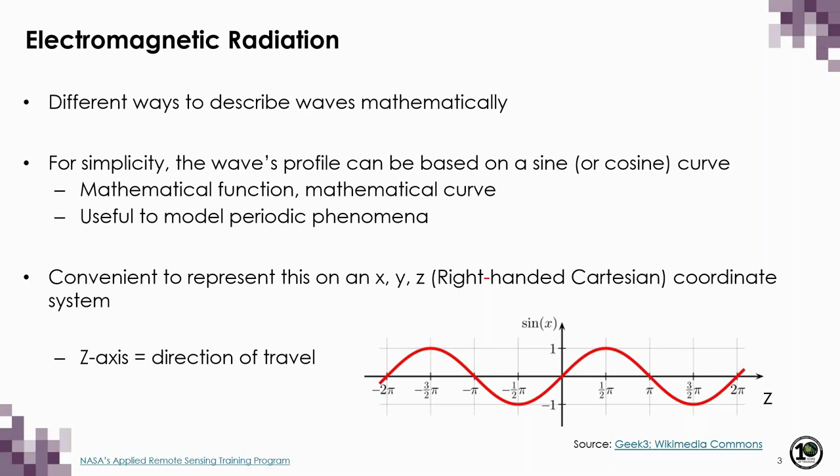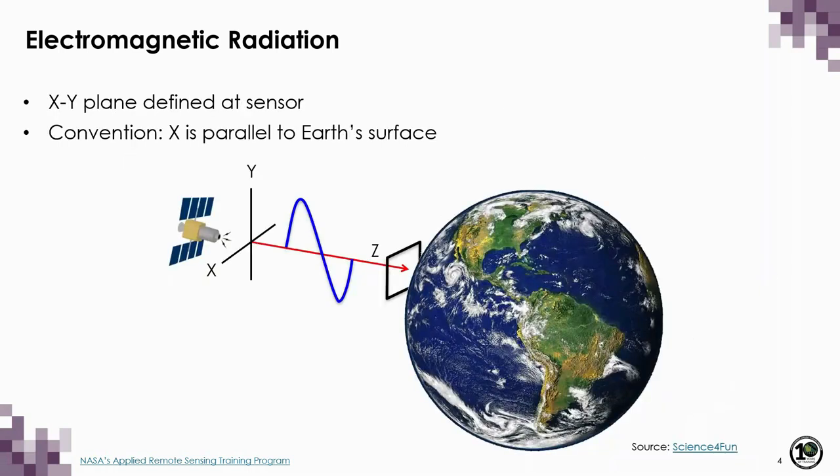And it is convention to represent these curves on a right-handed Cartesian coordinate system, with the z-axis indicating the direction of travel. The x and y planes are then defined at the sensor, with convention also being that the x-axis is parallel to the Earth's surface.